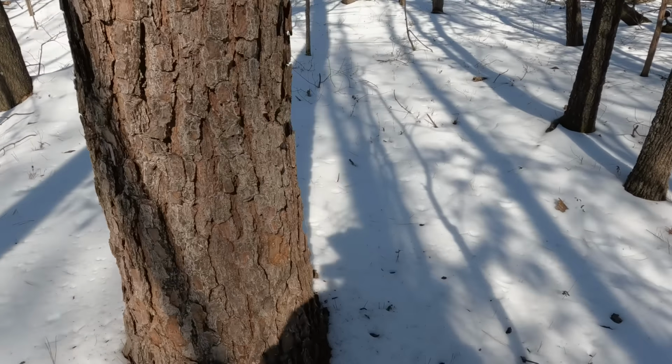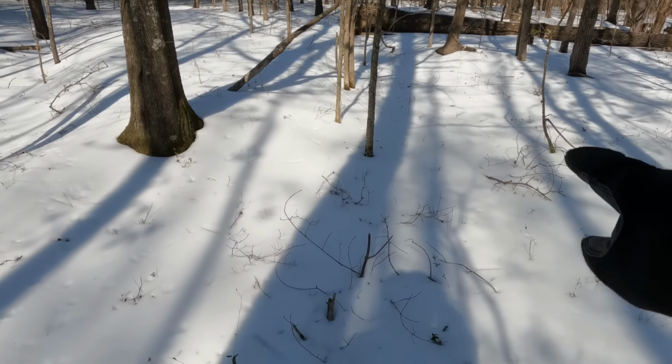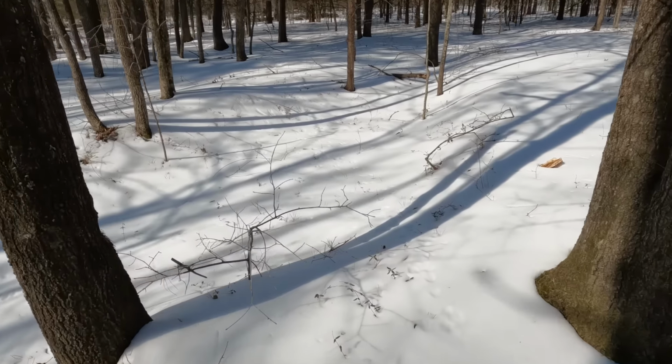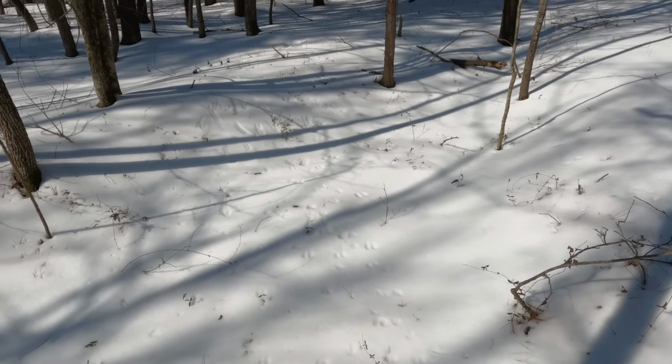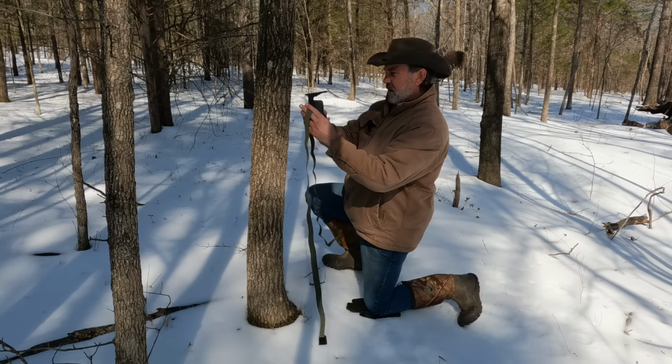Whew, okay, let me find a good tree to set up. Oh my gosh, tracks everywhere. Just everywhere. Look at here. Oh my goodness. This is a spot. This is a spot right here. I think this tree right here is gonna be perfect. About this high off the